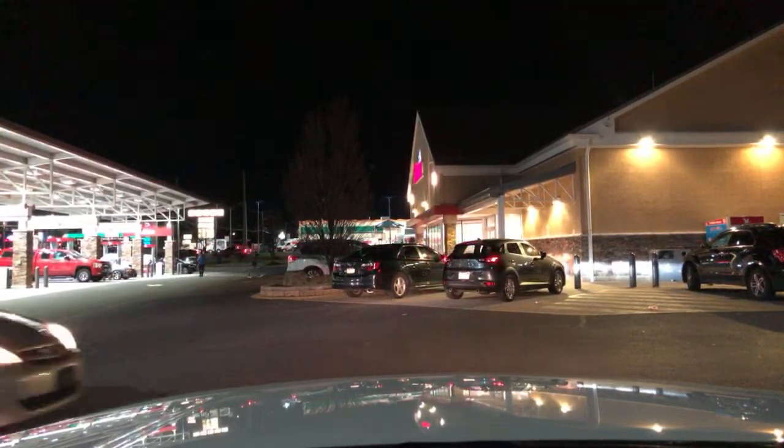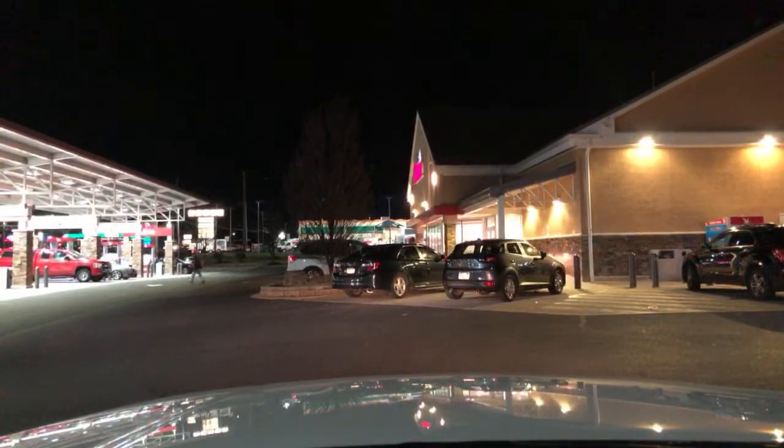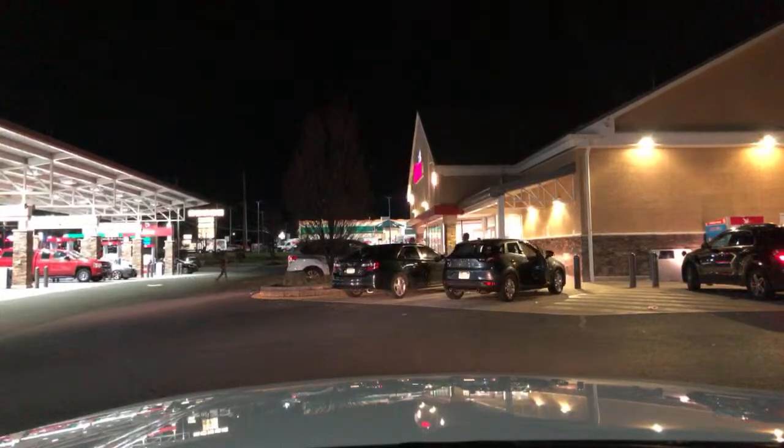What the hell is this place so busy for? Oh my gosh. The founder of Wawa can thank his son for this. His son wanted to put gas pumps in, and the dad was adamant about not putting them in. And he said, no, we're going to try one store and put gas pumps out front. And he did.